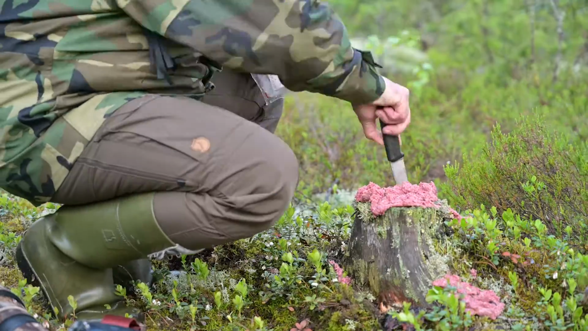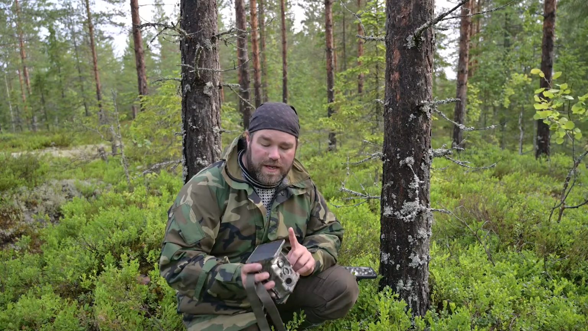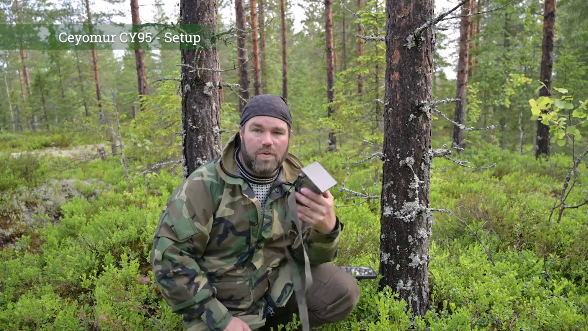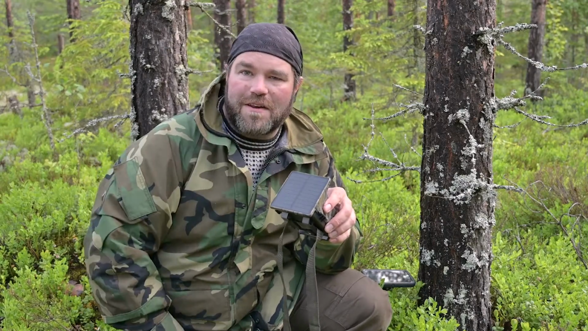That already looks a lot more appetizing than the food I put out last time. And we'll set up the two cameras, and we're going to start with the Ceyomur camera. And there's another thing that is really obvious about this camera that I didn't mention yet. It's got a solar panel on it.